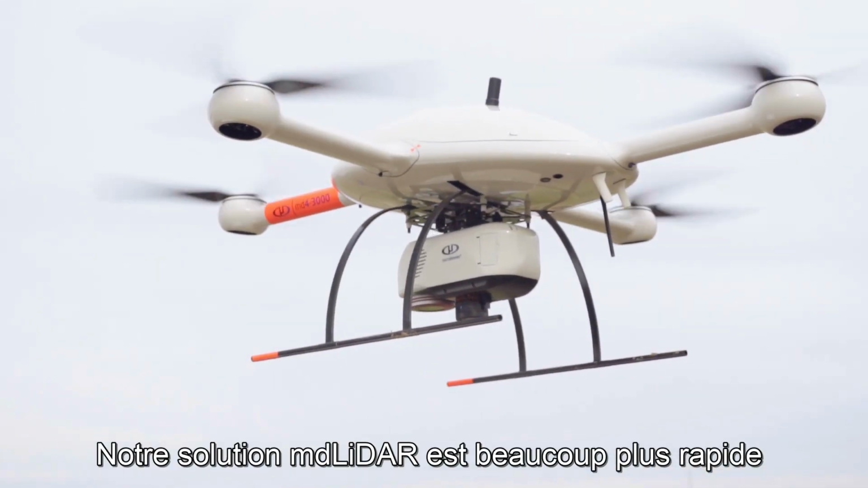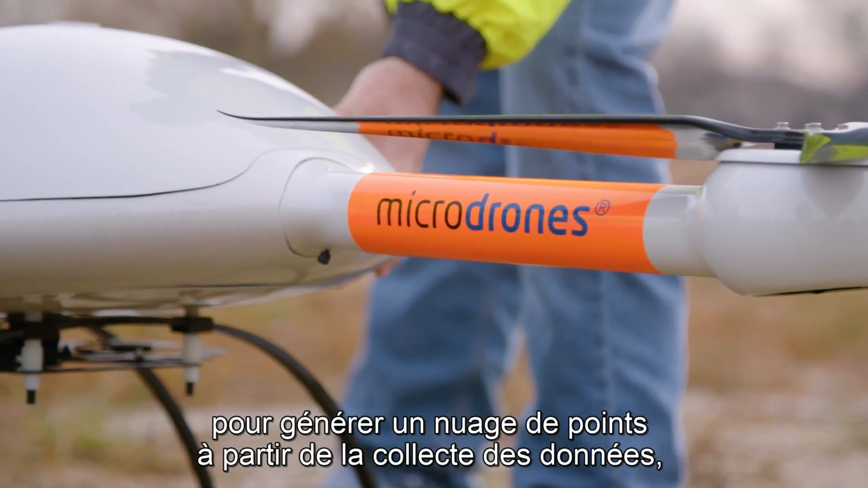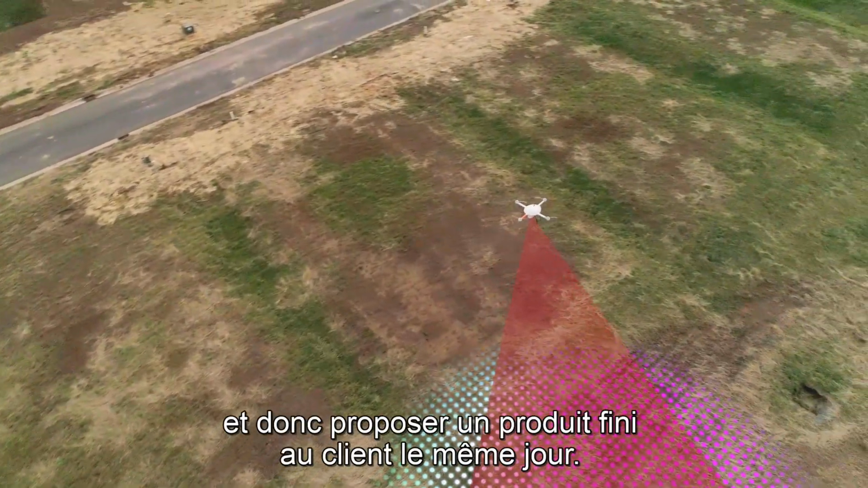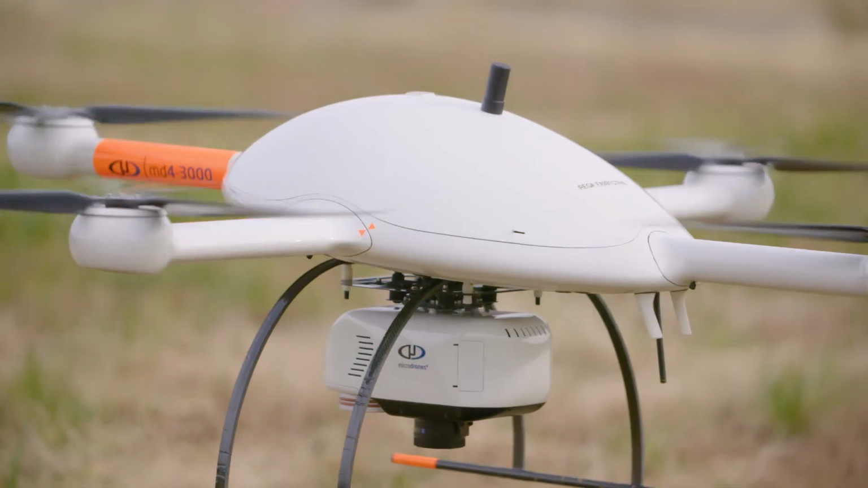Our mdLiDAR solution is much faster to be able to get from collecting the data to generating a point cloud, being able to give a product to the customer that day.